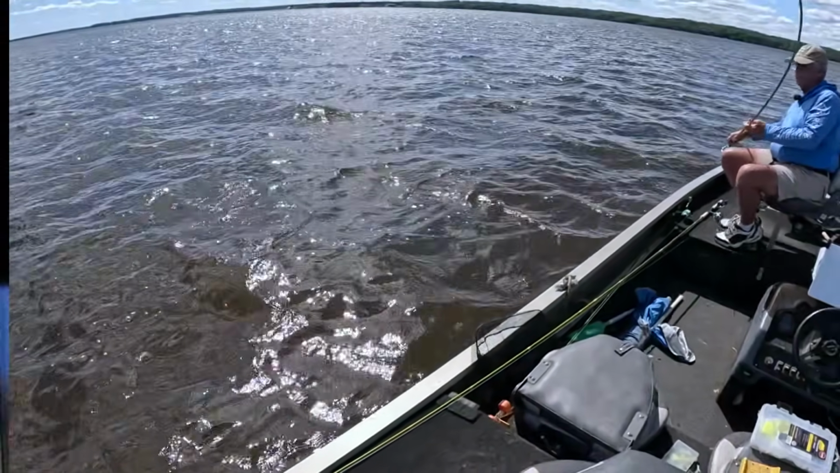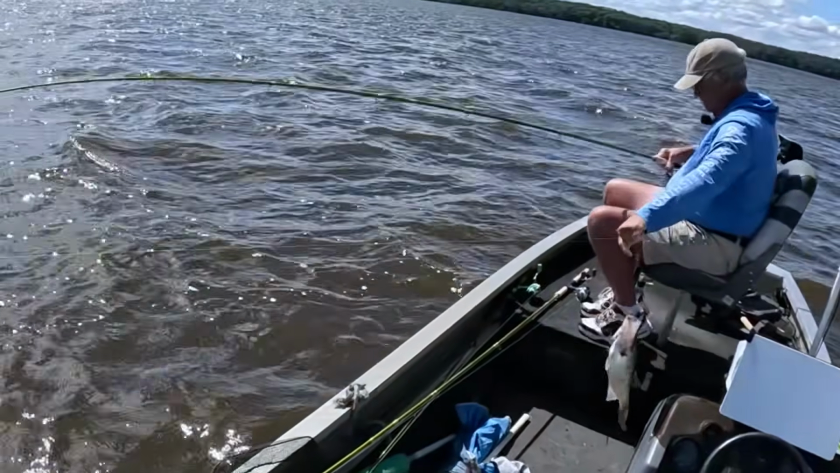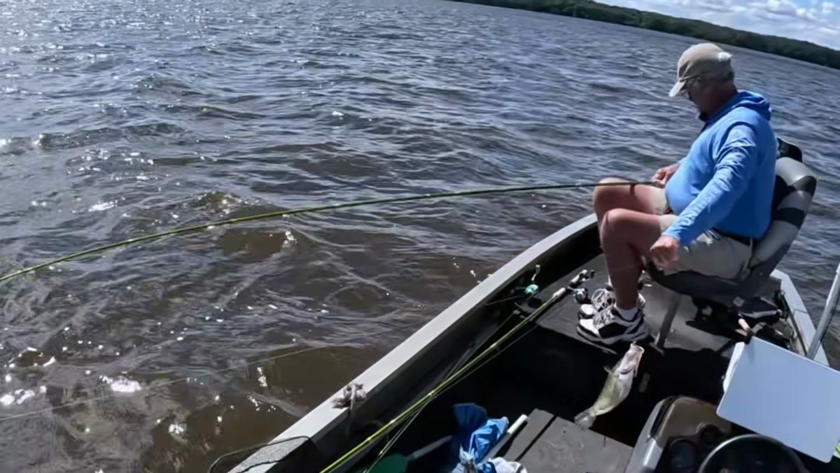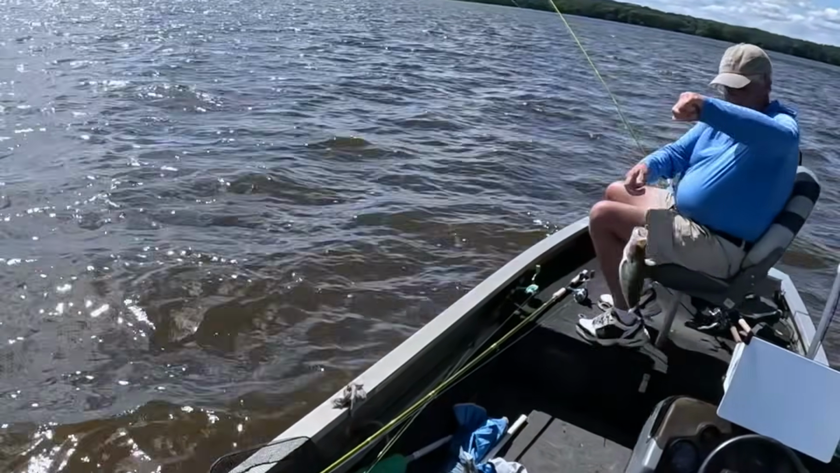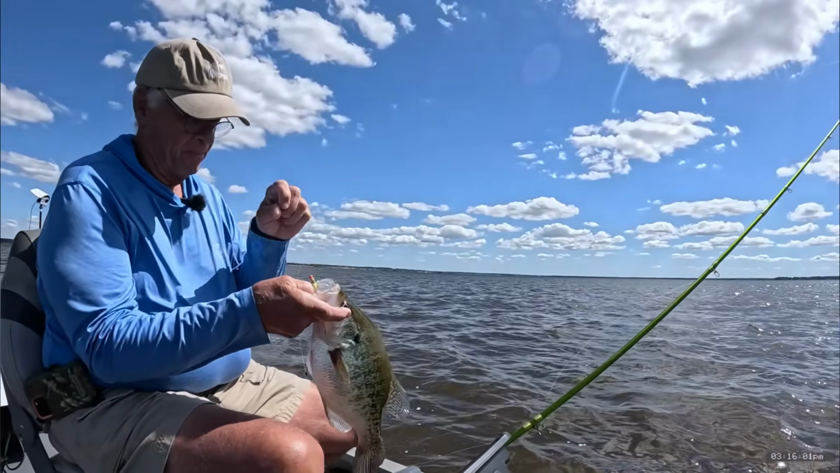Come on in here, fish. Oh Lord, look at the size of that thing. Good Lord, have mercy. I got to set some light out and reel them up too close to the pole. There we go. Man, look at the size of that dang fish right there. Good Lord.